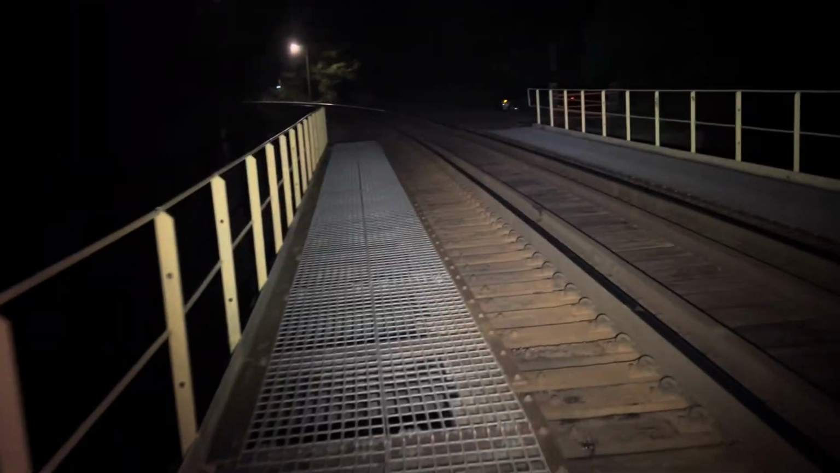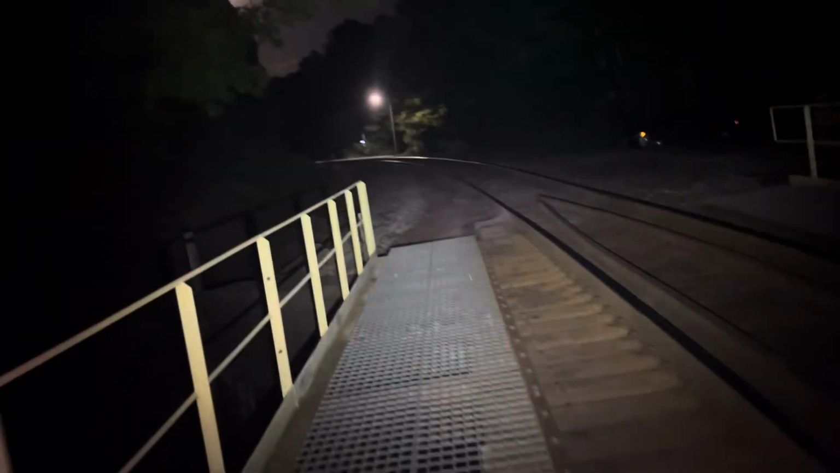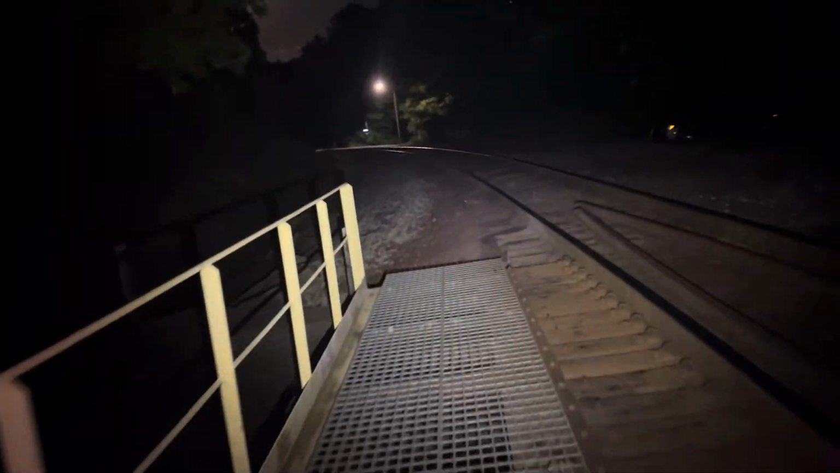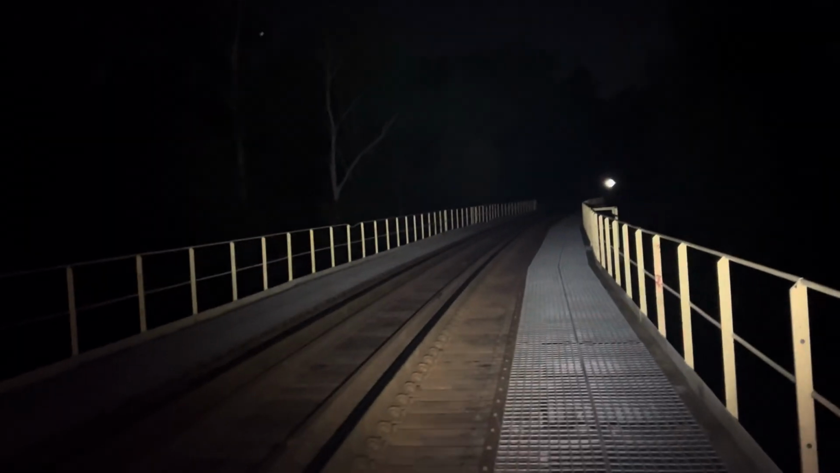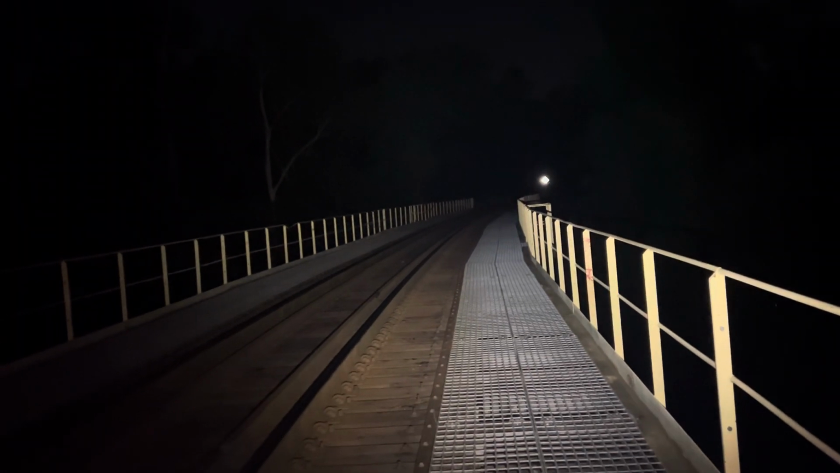So for now, I wanted to, last time we walked along these tracks, ended up having a weird thing happen with a skunk, and finding the dying skunk across the railroad tracks that wasn't there on the way there. I think I had interrupted something's hunt. That's the freeway noise, but boy, it sounds kind of close. So it's definitely creepy back here.